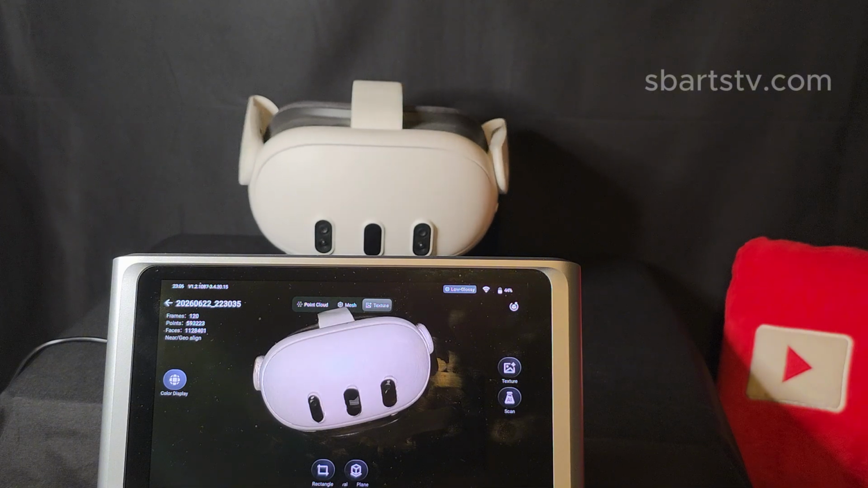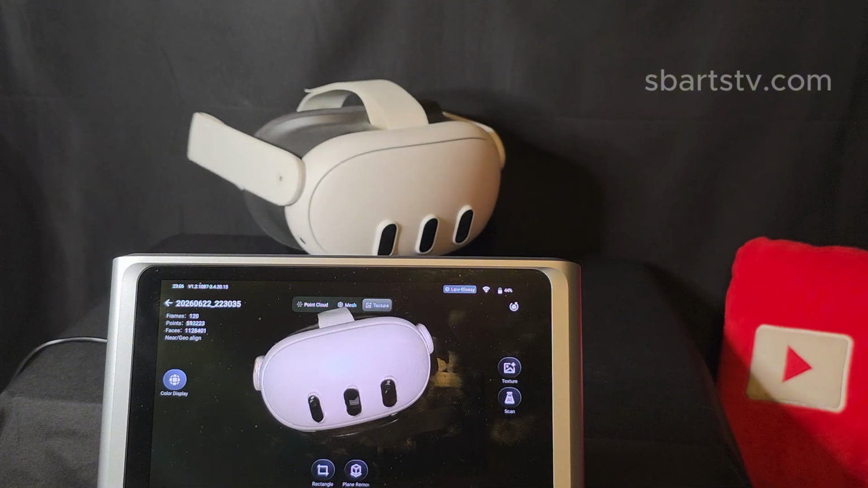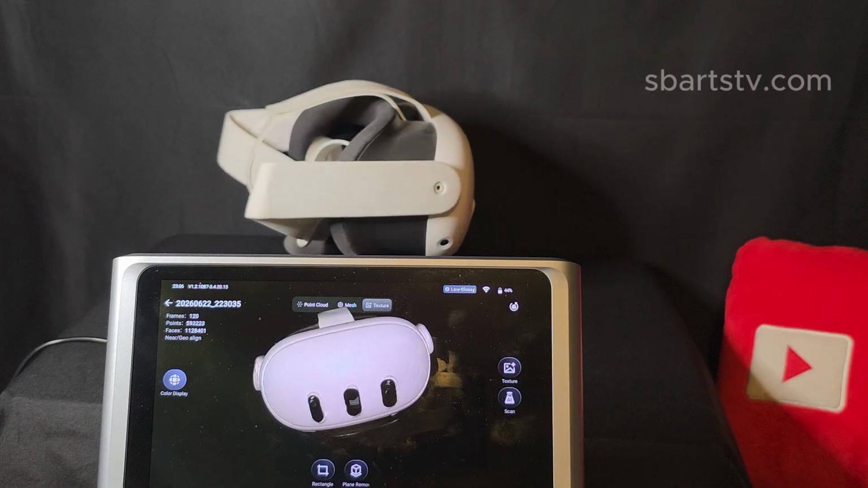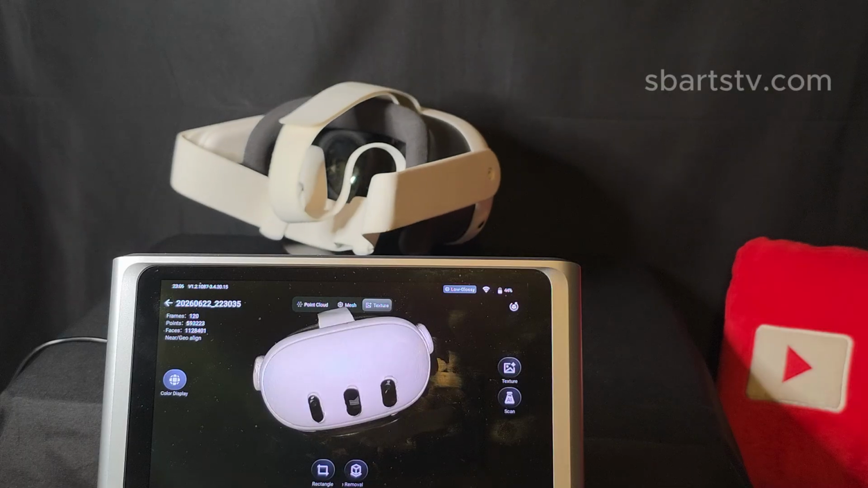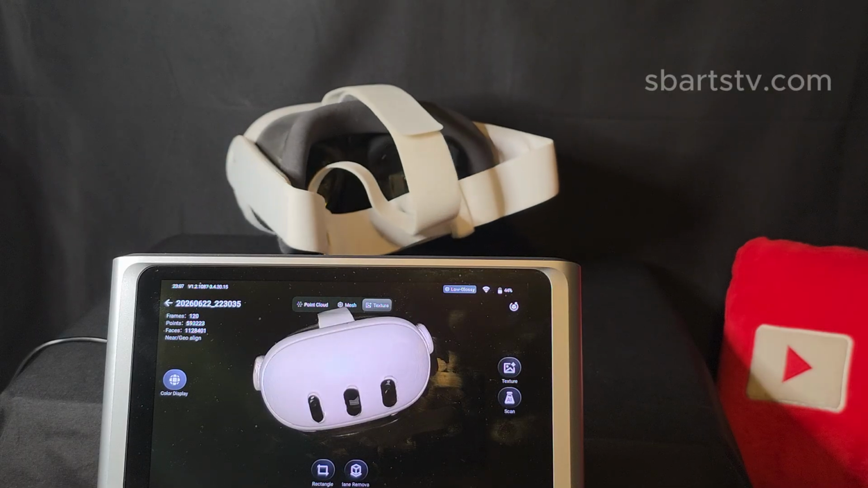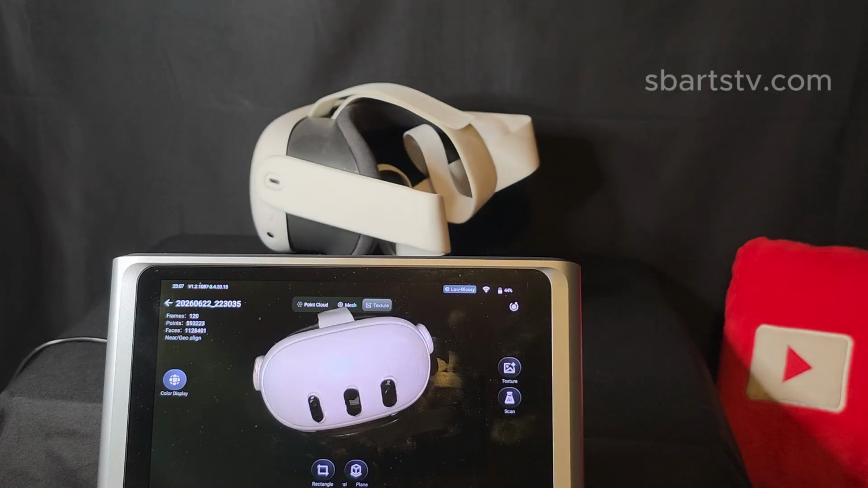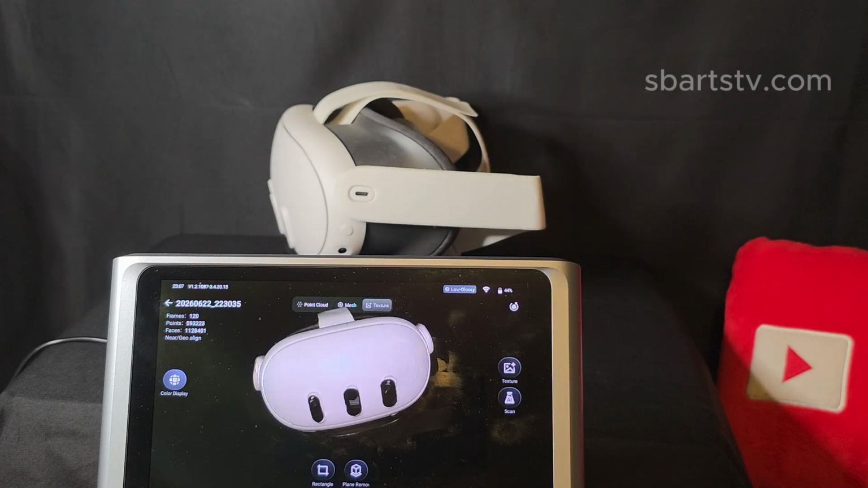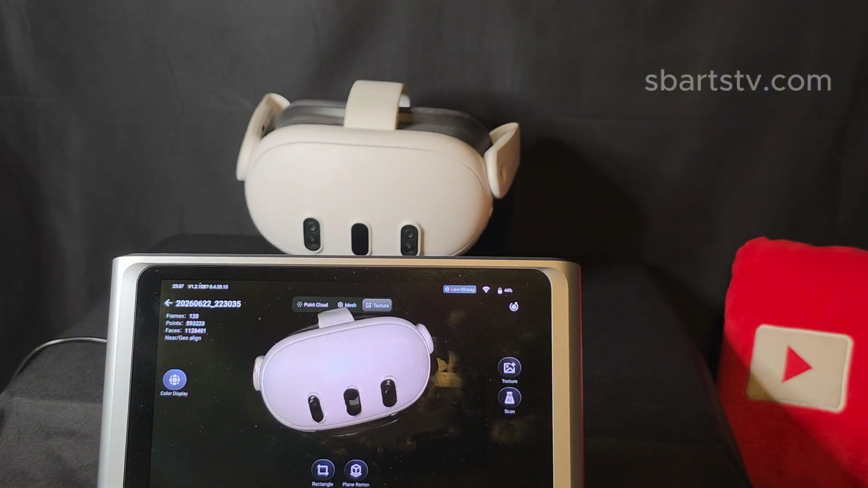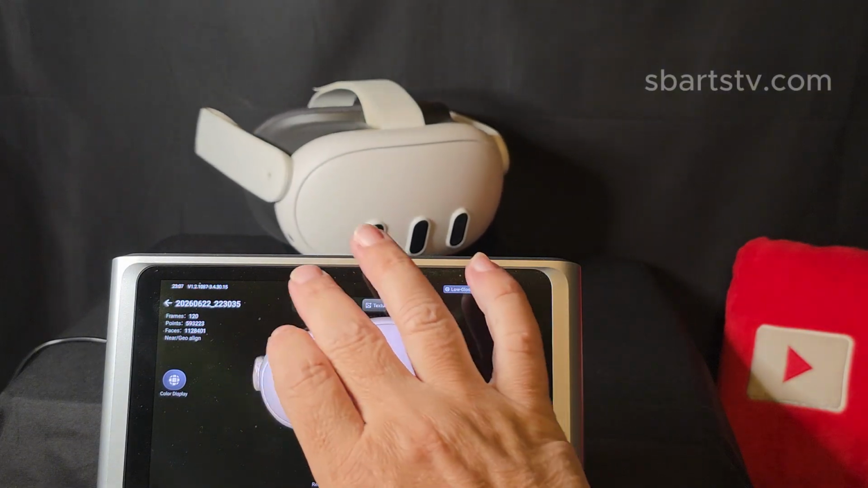But we've gotten the normal 3D capturing working with the blue light MEMS technology, and this works great.